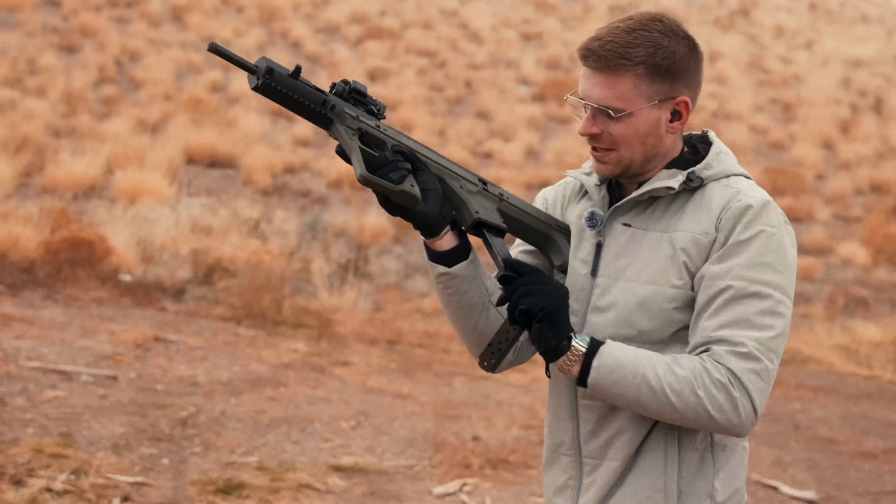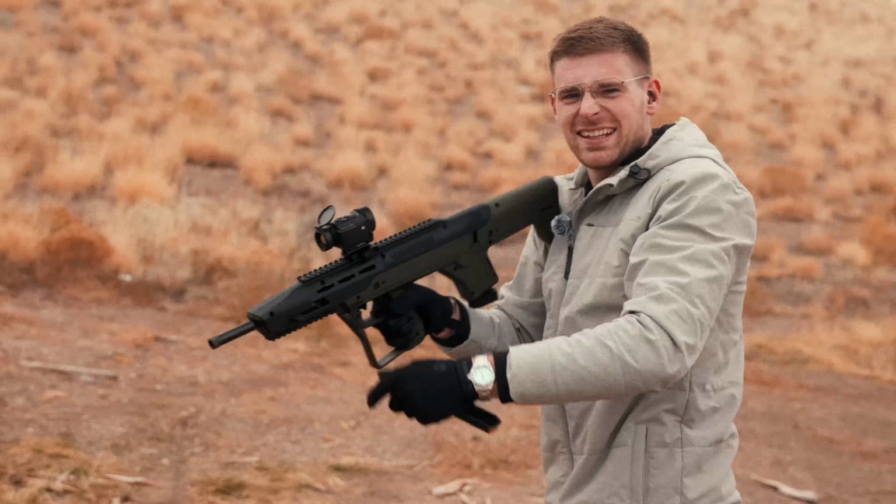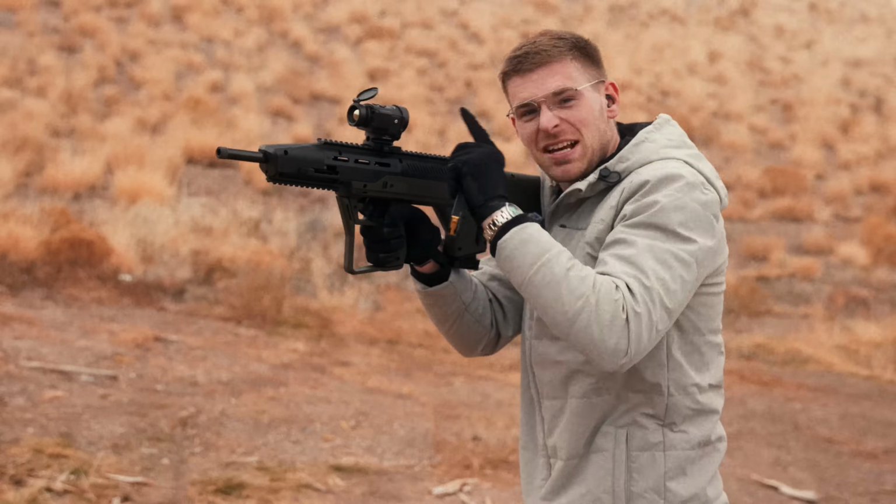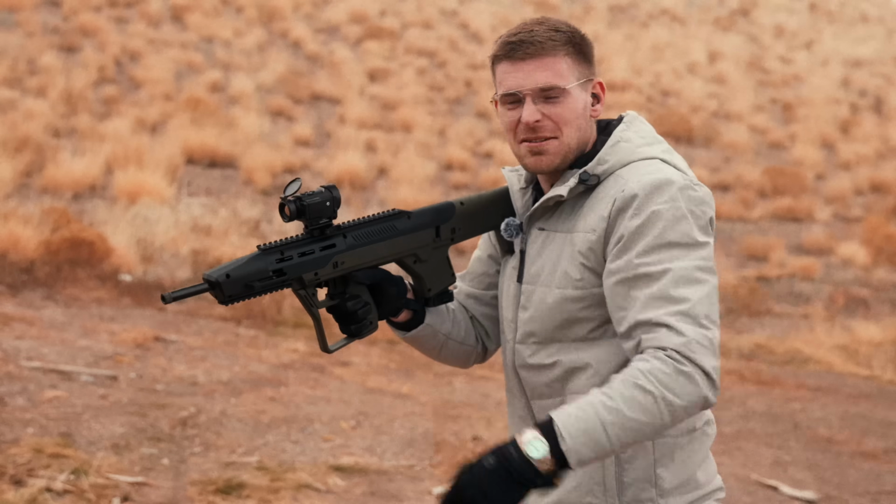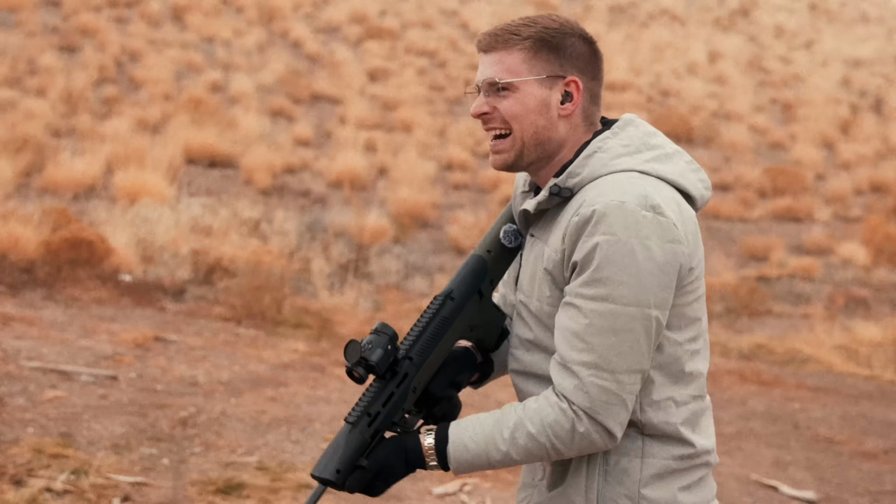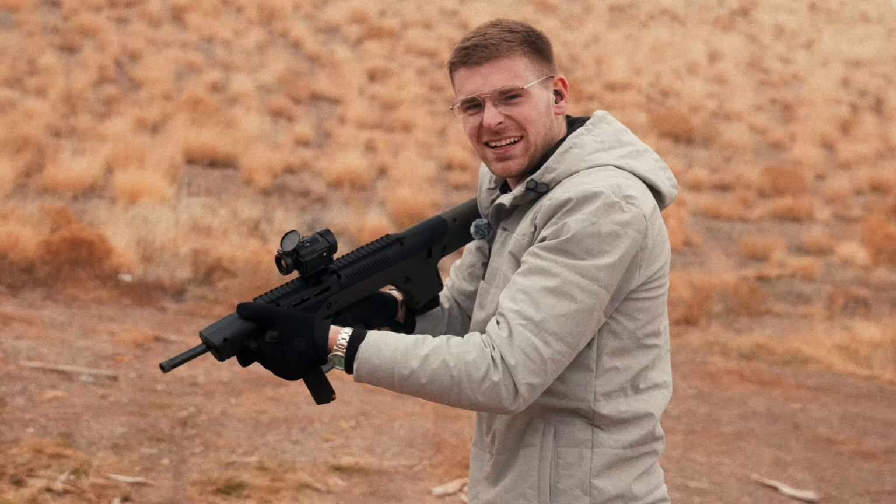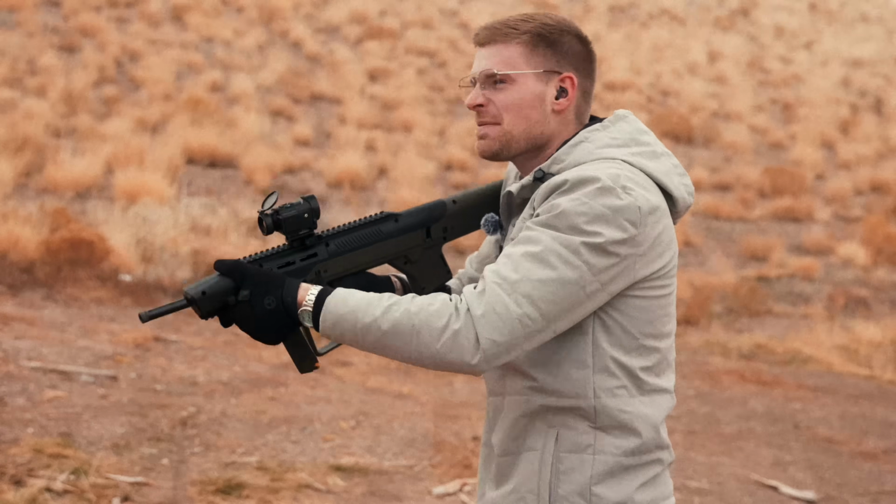Shooting with a thermal is so weird because you're usually target focused. So I look at my target and then I bring my scope into it. But since it's a thermal and I'm looking at the target, I have to look at the thermal and then shoot the target. It's very strange. It's a very different experience.